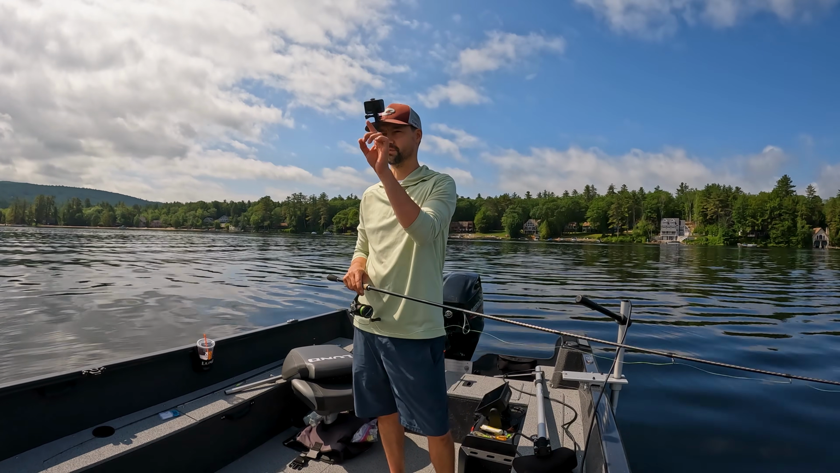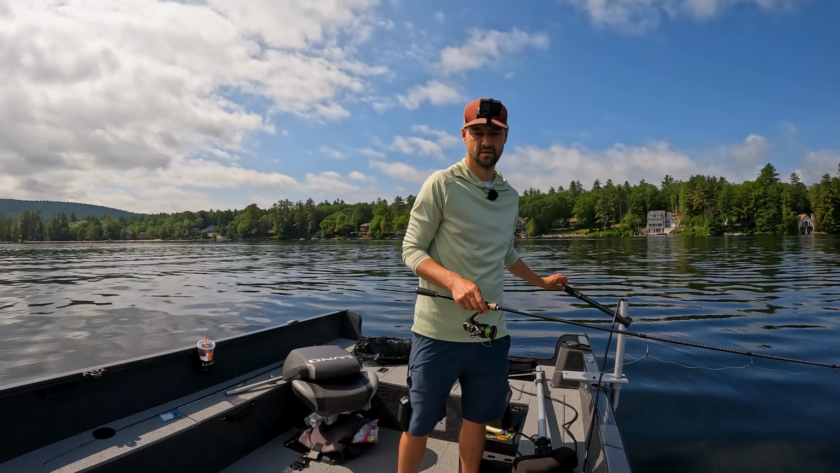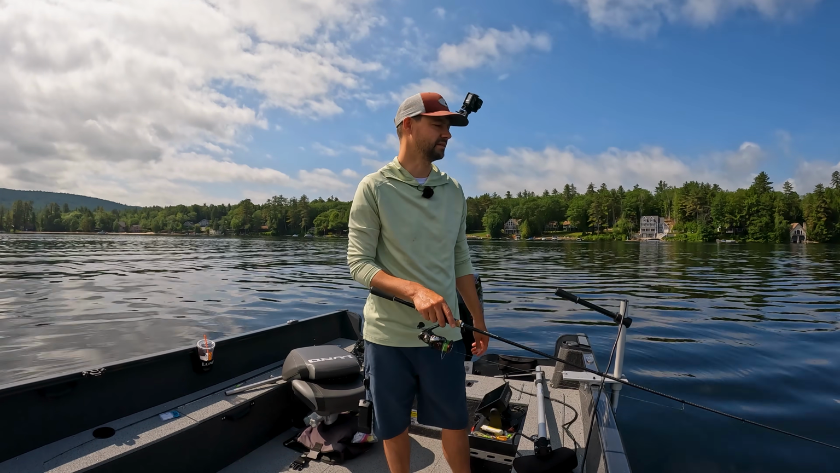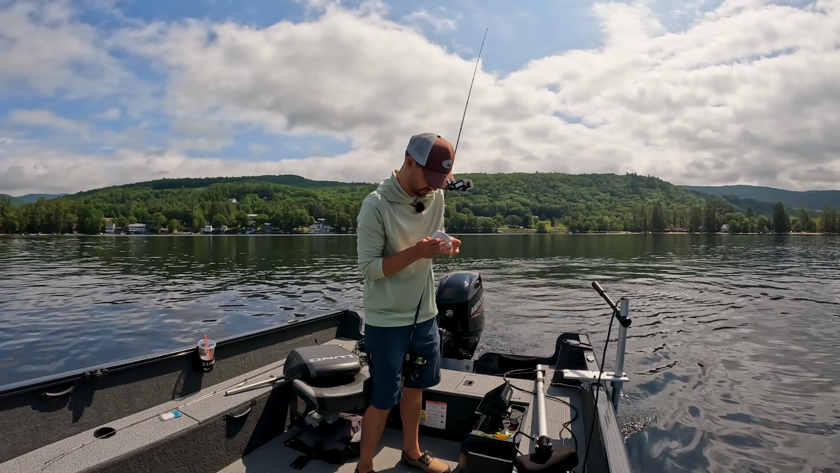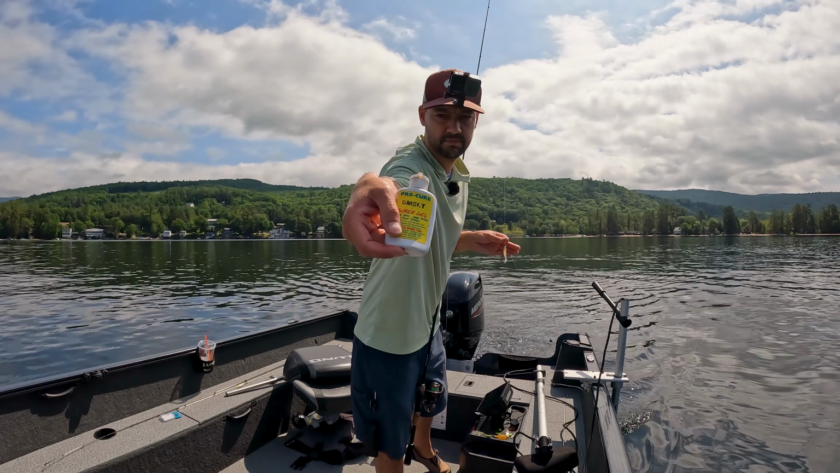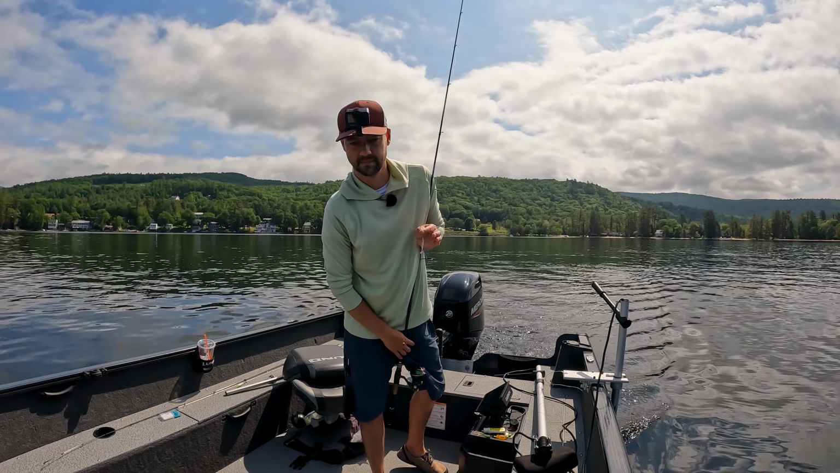And it's a very good way to get a small presentation down to the bottom if you don't have spot lock. So if you're in a kayak or something like that, very effective. And since this bait is right in a laker's face, we can add a little bit of scent to it. This is Smelt Procure, or Procure Smelt. Use it all the time.